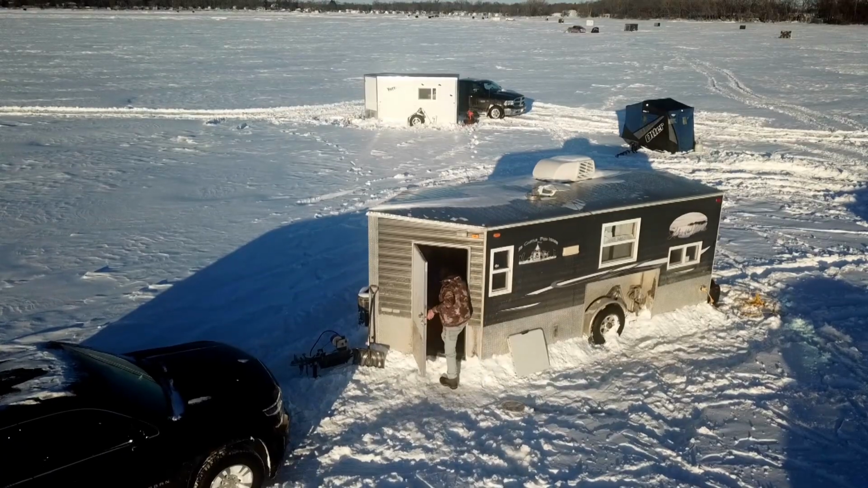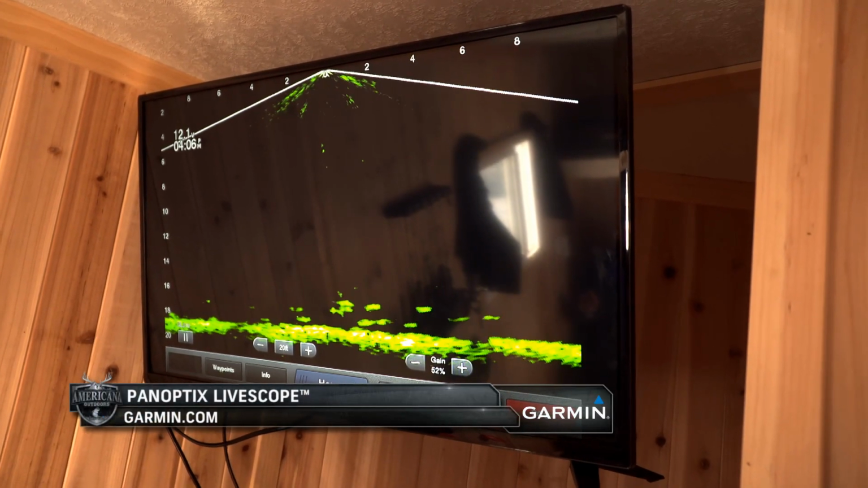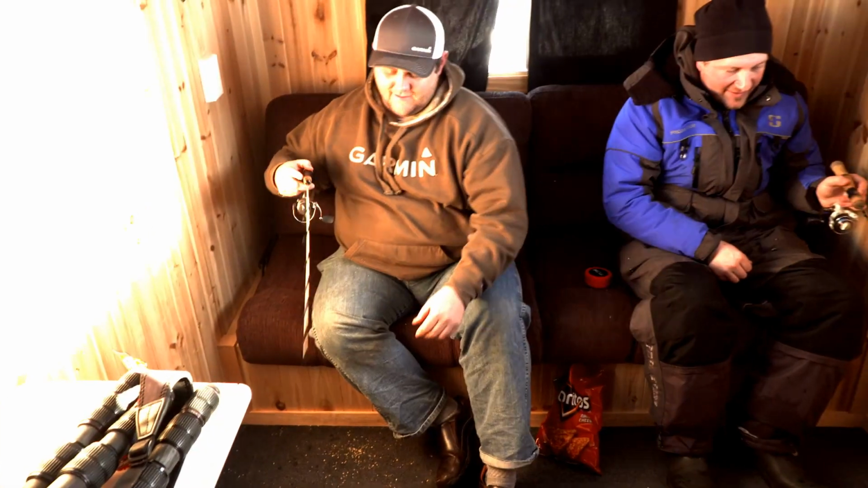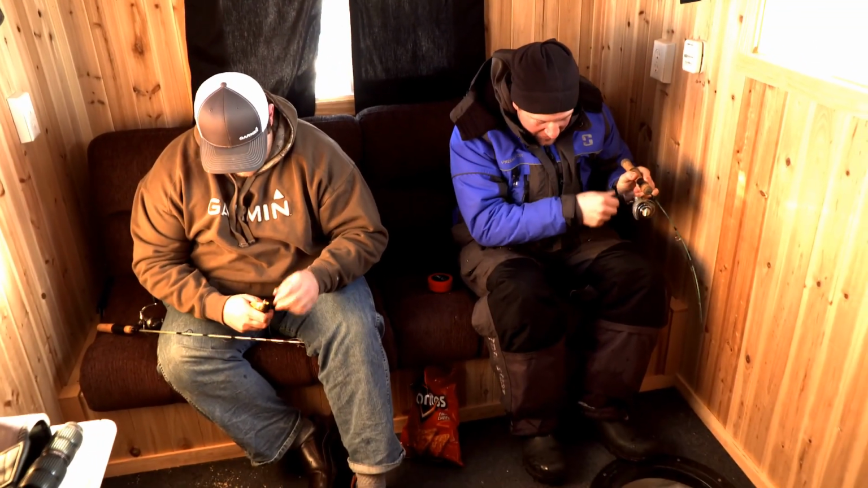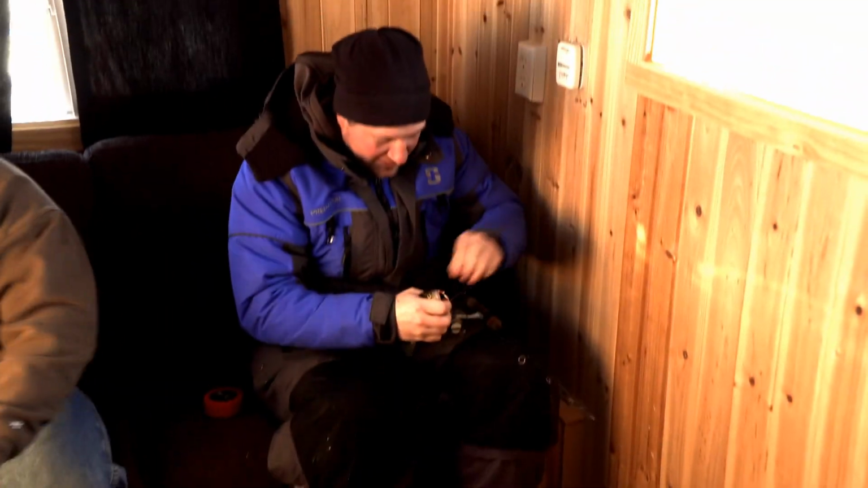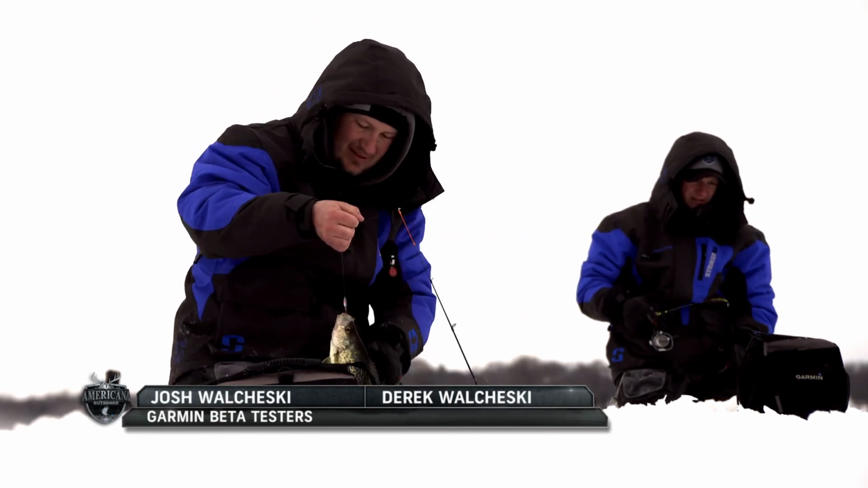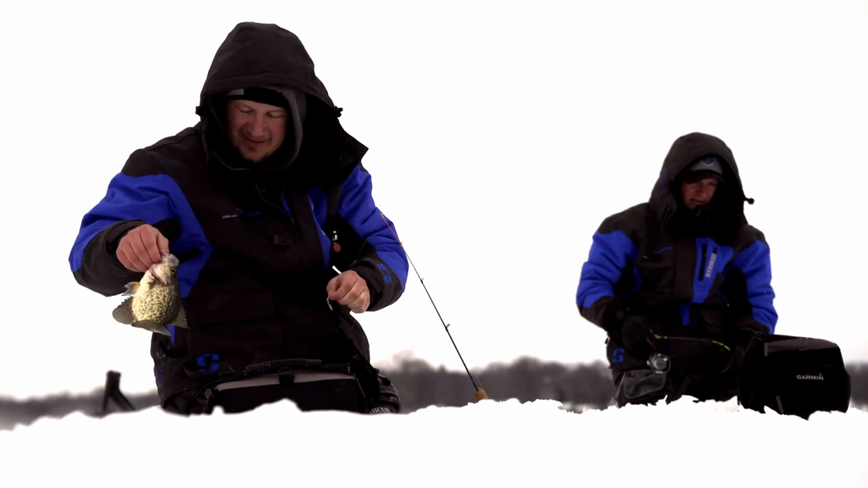We're out here, we got the generators running, we've got our TVs going, plugged in through HDMI cables into these GPS map Garmin units, and we're able to literally sit back on the couch and watch the fish come in on our 32-inch TVs. I've got my two good buddies, Josh Walczewski and his brother Derek Walczewski, out here on the ice with me, and they're probably some of the best ice fishermen that I know. They always catch fish, and they've really helped design these Live Scope and Panoptix and tried to make them set up for what an ice angler wants.